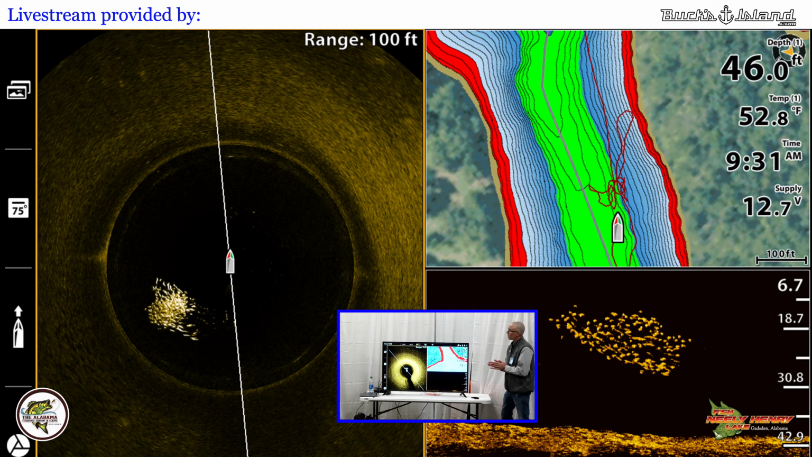We did this probably, wow, it's probably gone on about four years ago now. We did something with the software in our units to allow us to really make the fish stand out like this. Also, we did this to help with right now algae bloom. How many people are messed up because of all the algae or the pollen in the air, right?